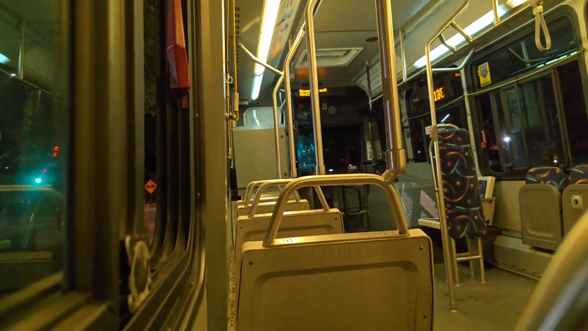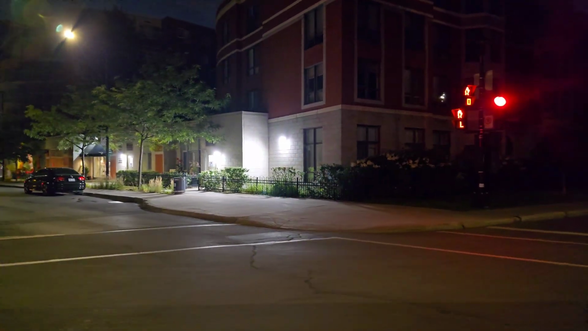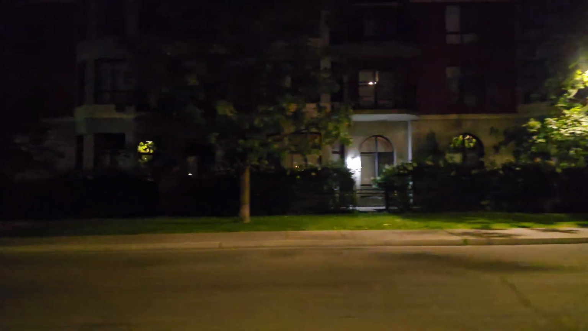So his style of filming buses is to film right from the back, and he does that probably to get the engine sound. For me, I film sort of near the back so you can get the engine sound, but also because I'm very sensitive to the heat and we are in a heat warning, I do like the natural ventilation of an open window.